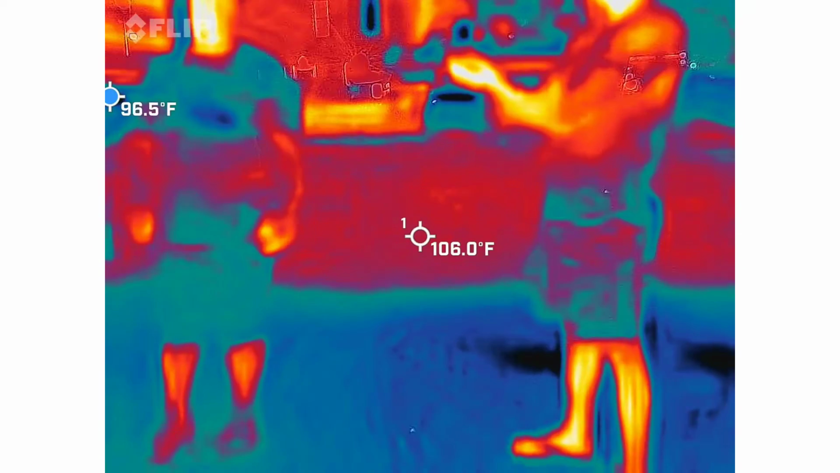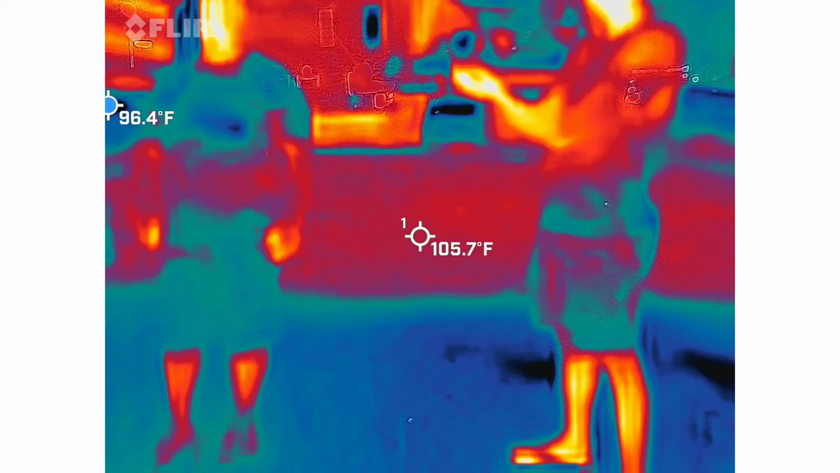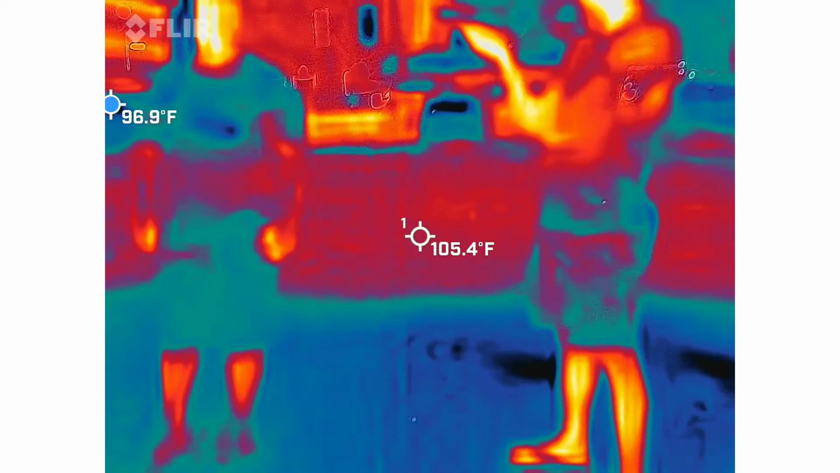Let's see. The mansion's not here anymore. We can ask what happened to it. Obviously, it's gone. And then if we get an answer, we can ask what year that happened. Notice these are very specific questions.